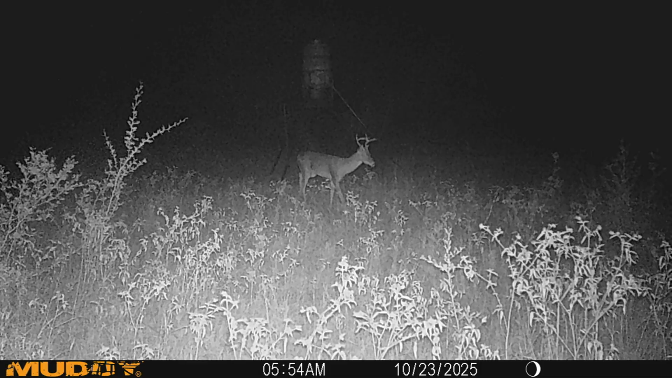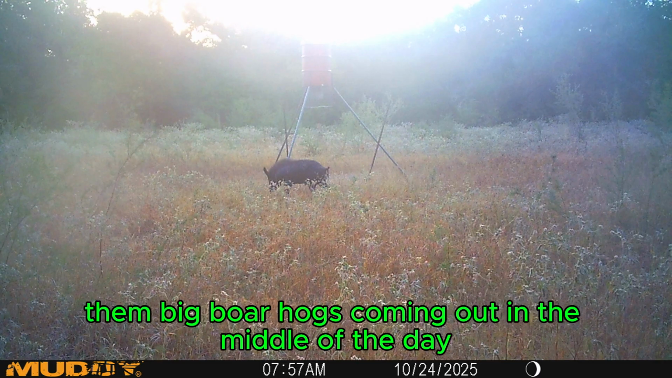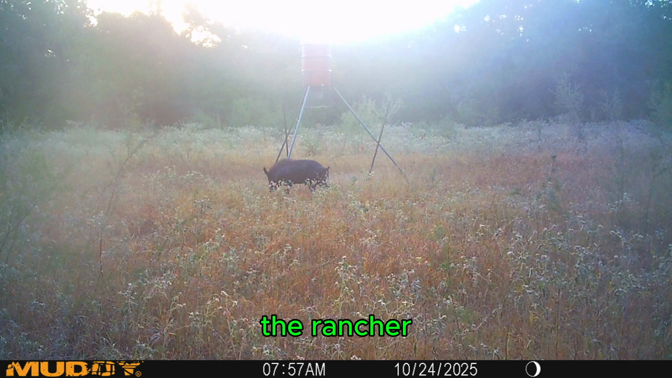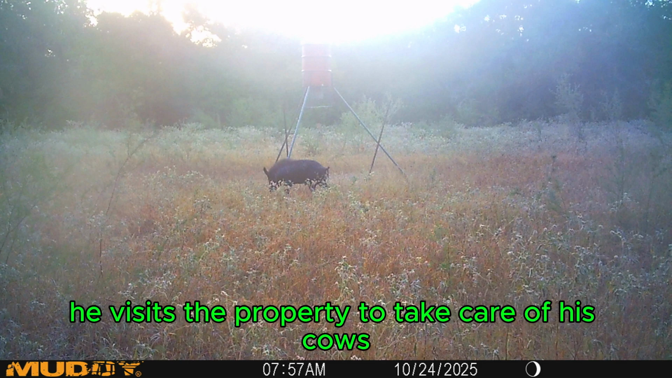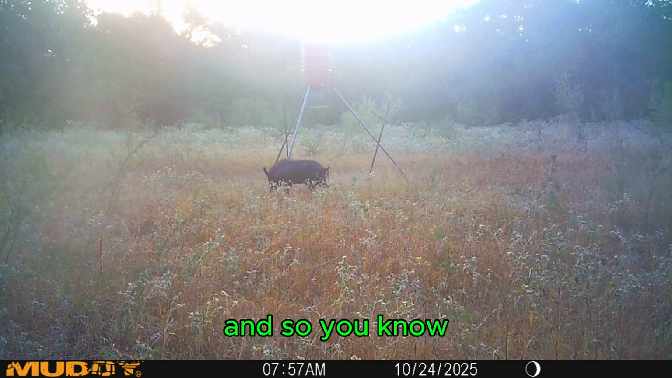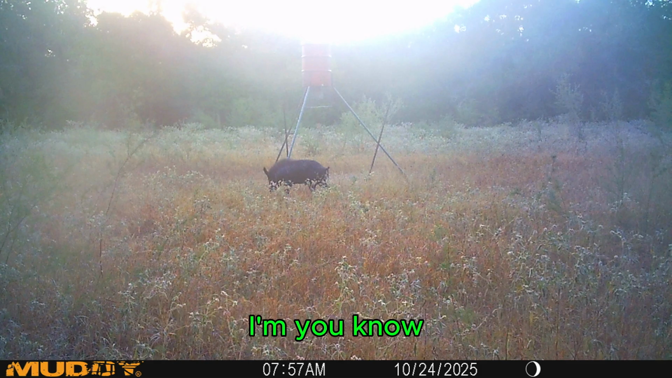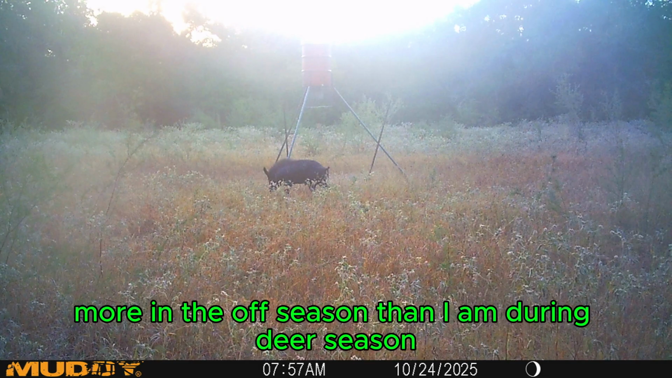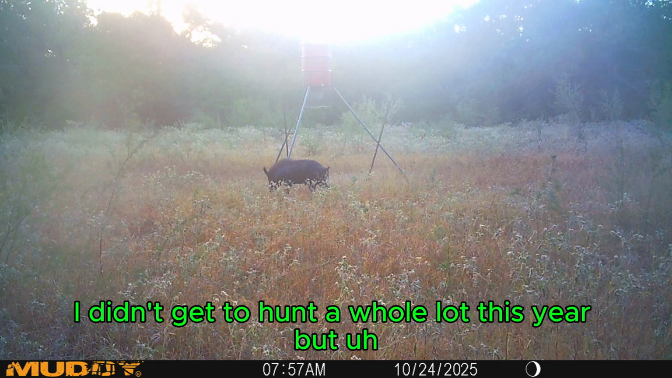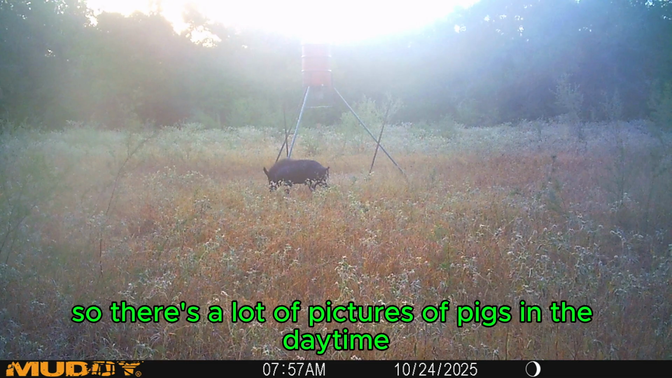Then we move on. Here's a daytime pic of a big old boar hog, which is kind of unusual, them big boar hogs coming out in the middle of the day, but there's no hunting pressure over here. There's no pressure at all. The rancher visits the property to take care of his cows, but he doesn't come down here in the woods very often to check on things. And so these animals don't have any pressure whatsoever. I'm in and out of there more in the off season than I am during deer season. Unfortunately, I didn't get to hunt a whole lot this year, but anyway, they're coming out in the daytime. So there's a lot of pictures of pigs in the daytime.